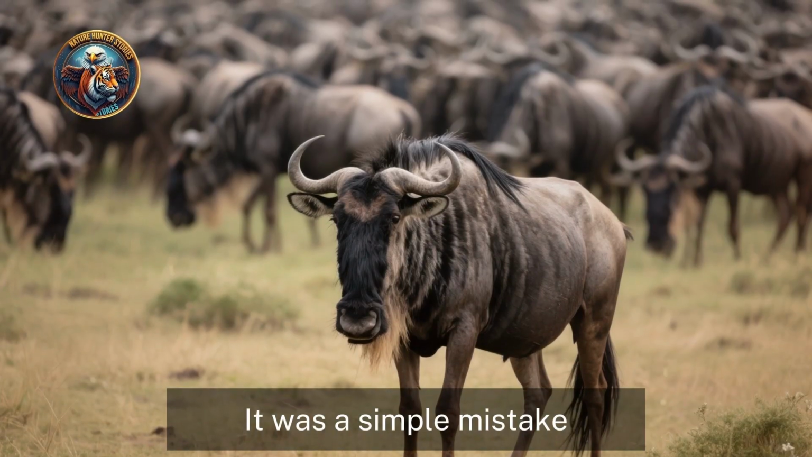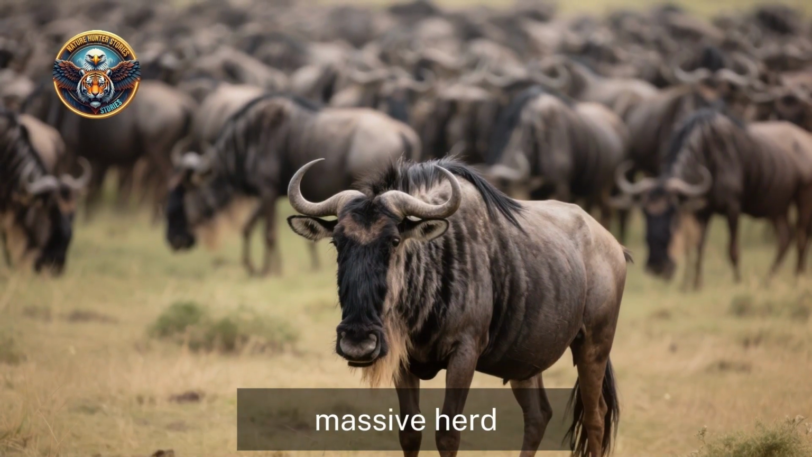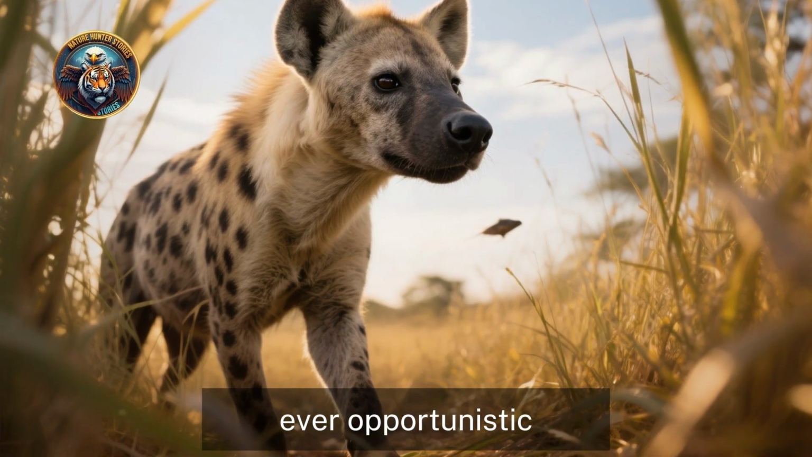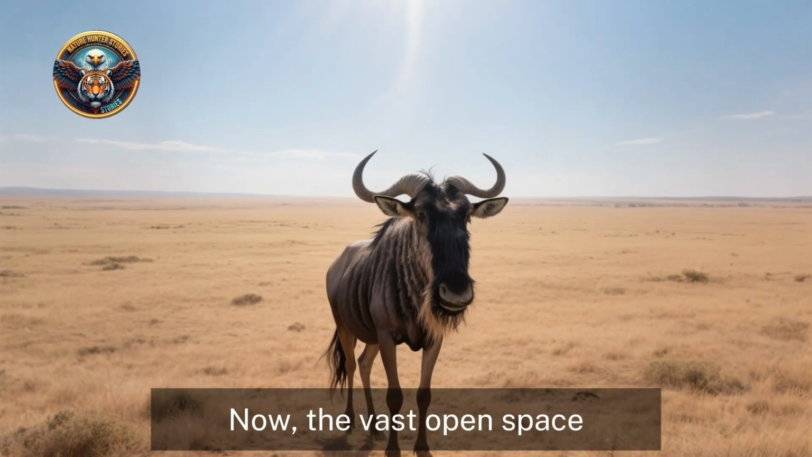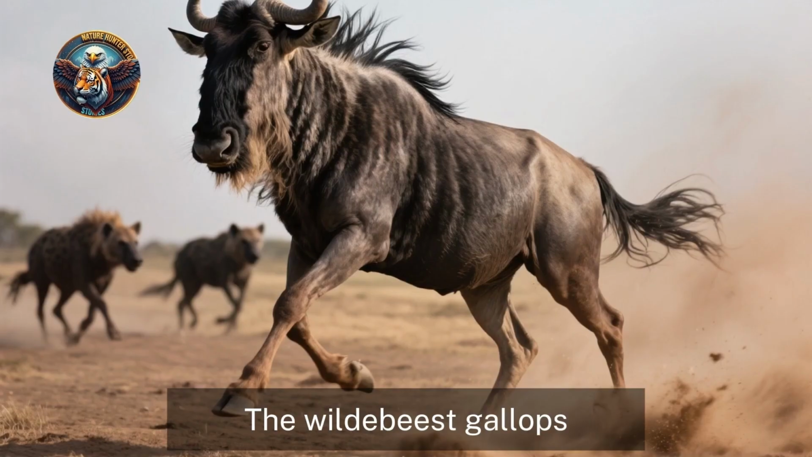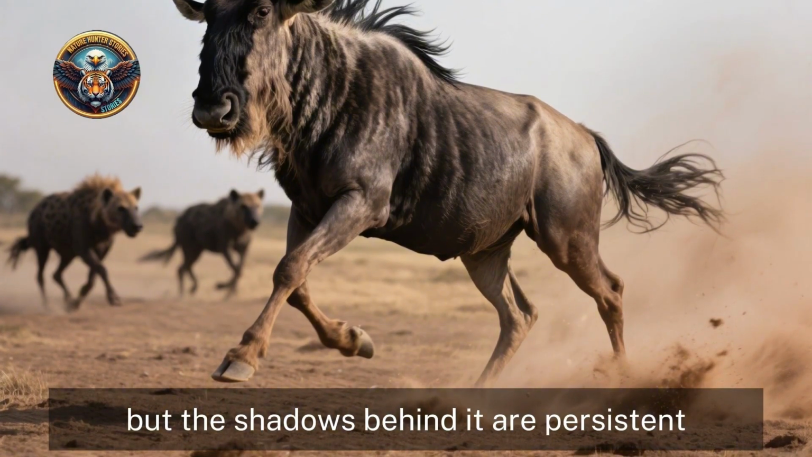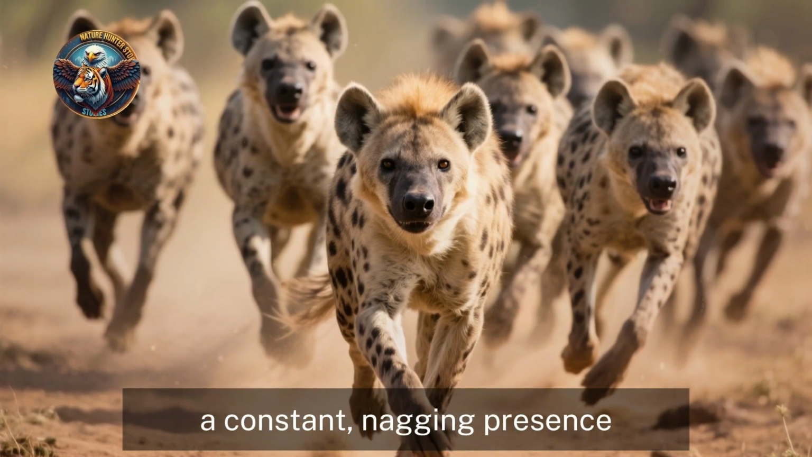It was a simple mistake, a moment of inattention, a slight stray from the safety of the massive herd. That's all it took. The hyenas, ever watchful, ever opportunistic, saw their chance and seized it. Now, the vast open space that once meant freedom has become a prison with no walls. The wildebeest gallops, its powerful legs churning, kicking up dust, but the shadows behind it are persistent. They are always there, a constant, nagging presence.